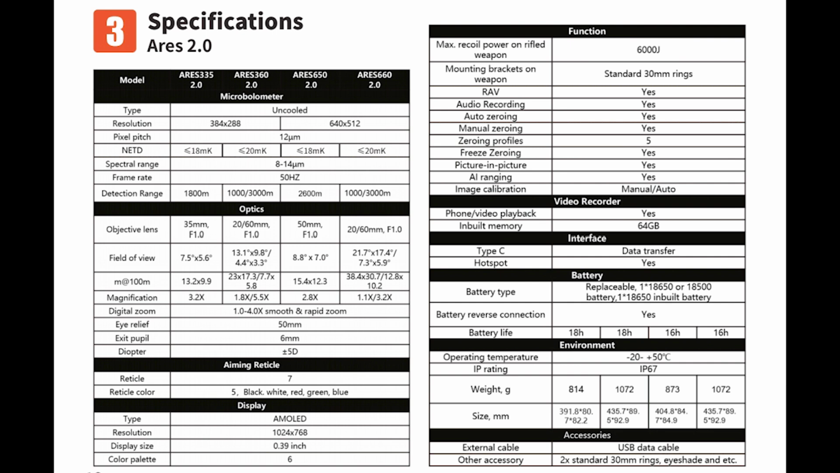Exit pupil 6mm, 50mm eye relief. A nice AMOLED screen at 1024 by 768. It has 7 reticles. Reticle colours 5: black, white, red, green, hot, blue. You've pretty much got 30mm rings on there. It's rated up to 6000 joules for recoil. It's got recoil activated video, audio recording, auto zeroing, manual zeroing, profiles of 5, free zeroing you can do as well, picture in picture, AI ranging, and image calibration is manual and auto.